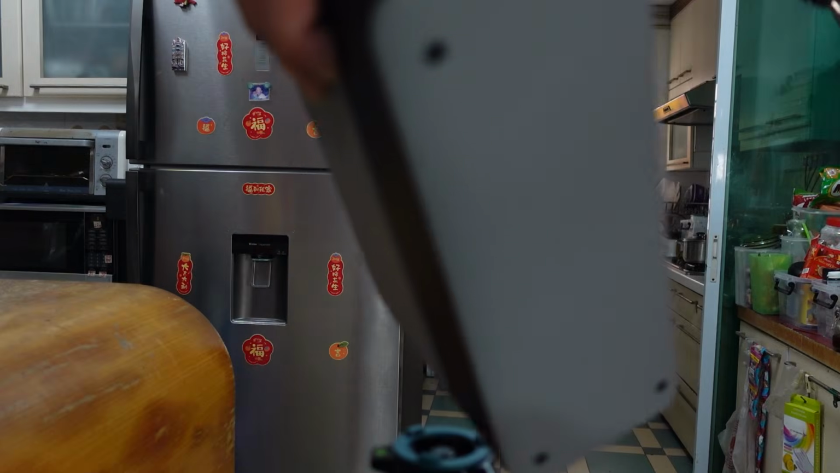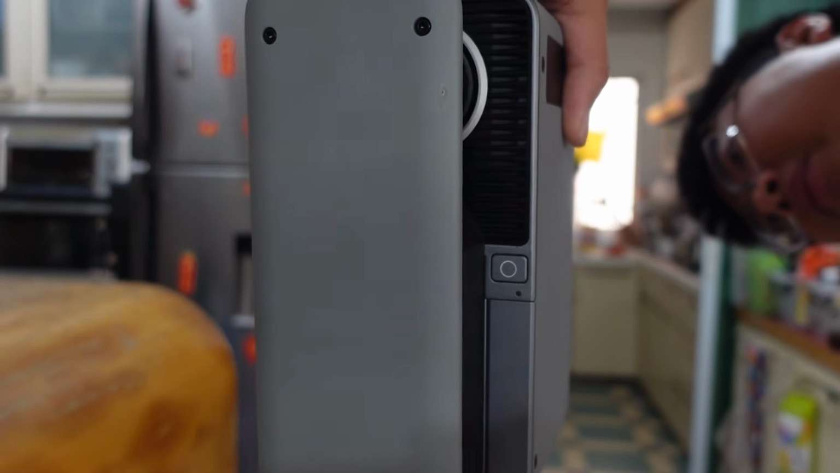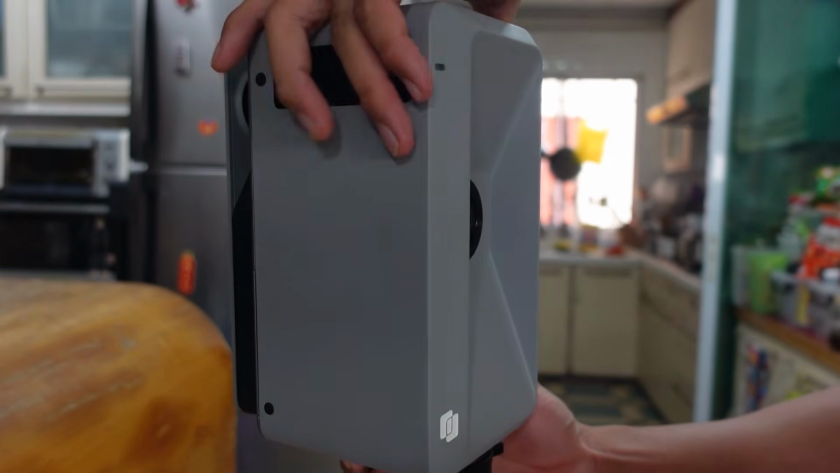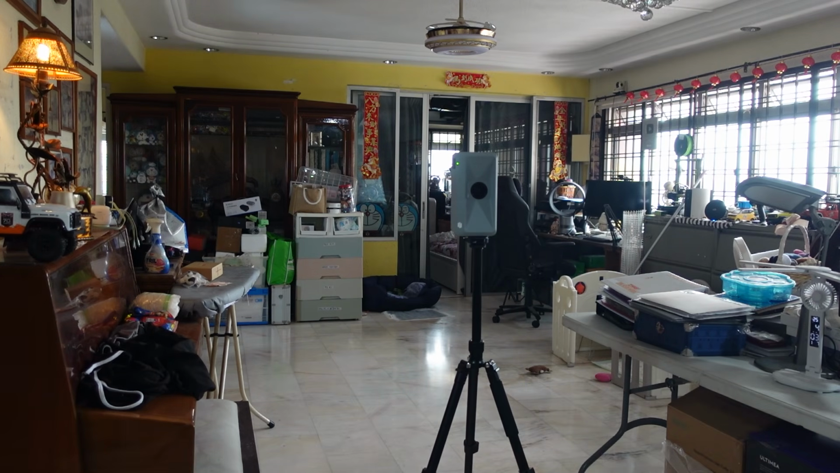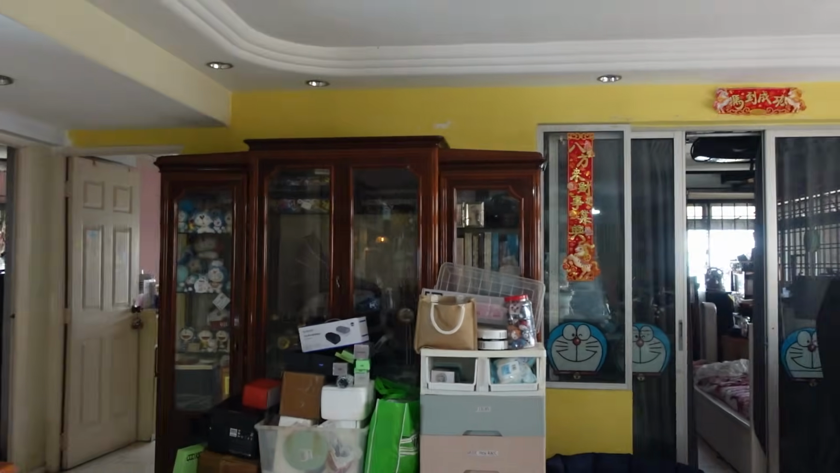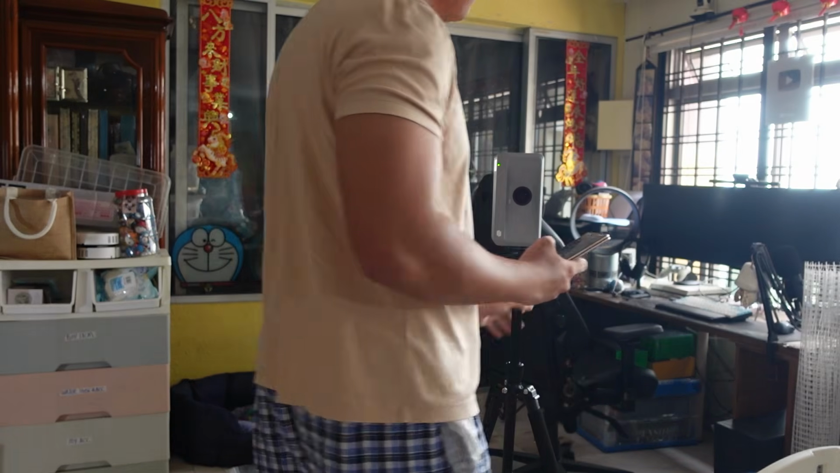Setting this thing up is very simple. You just place it on the tripod at the location you want to scan from, probably at the entrance of the house, connect to its own Wi-Fi, and from the app you just click on start scanning. The whole scanning process takes about 30 seconds or even less, and once the scan is done, you move the tripod to the next position and scan again. You can do multiple scans from different positions of the house, and it also supports multiple levels of the house.